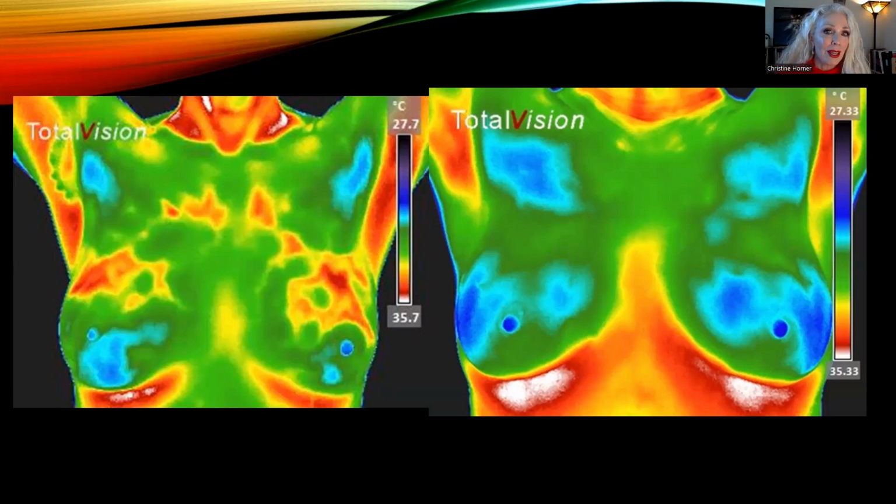So whenever we have a pattern on one side that we don't have on the other side, it may be an indication that it's significant. We also look at the absolute amount of heat in that pattern. So I'm doing absolute temperature measurements between the two breasts. We also look at the configuration of the pattern. So there are many different things that play into it.